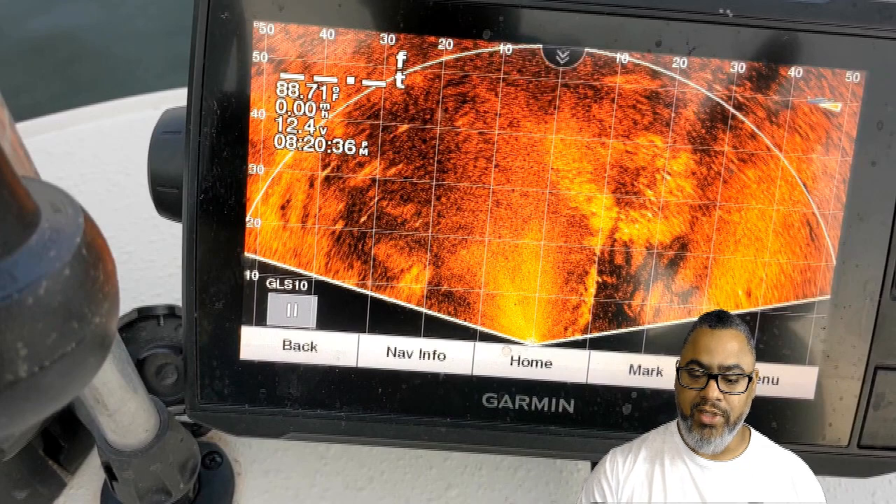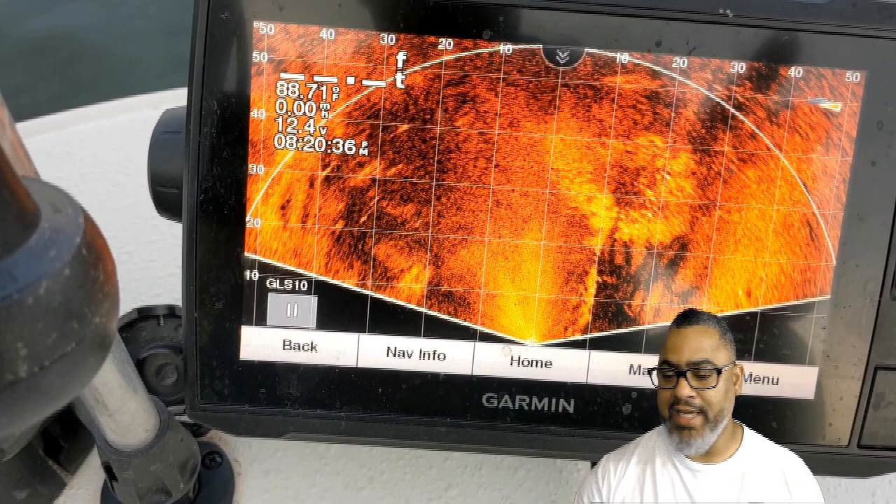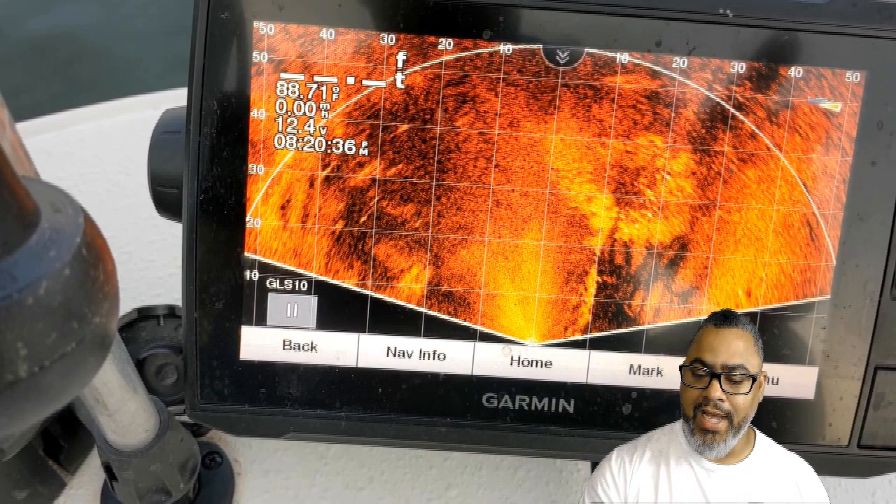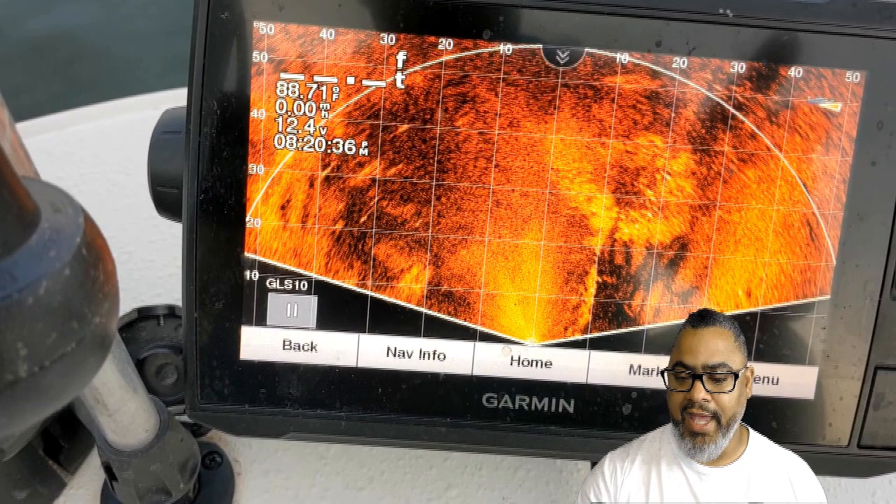With traditional side imaging, I would mark that location using a waypoint, and then circle the boat around and come back to that waypoint. That's the only difference.